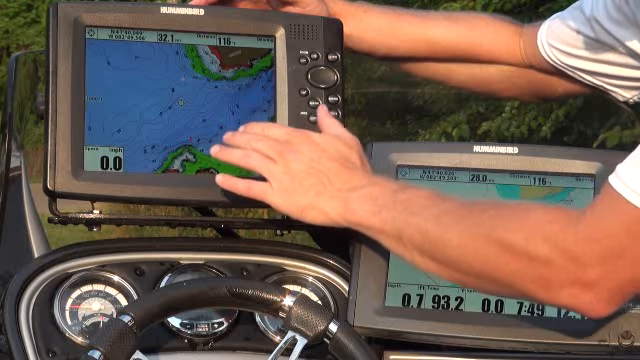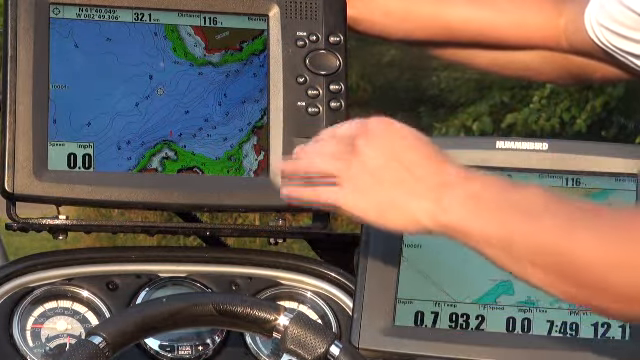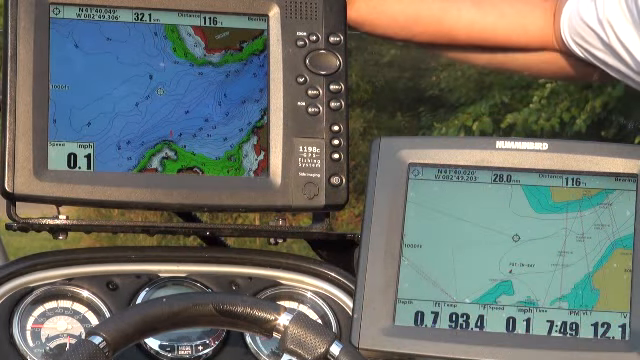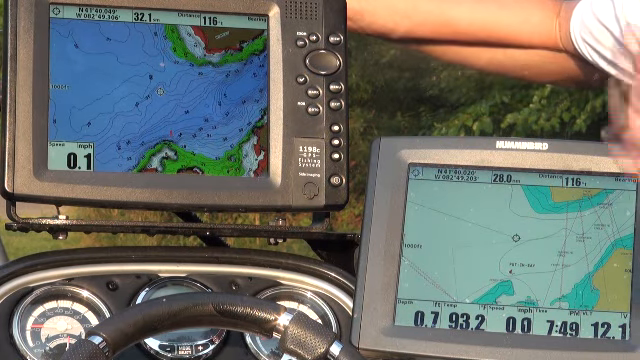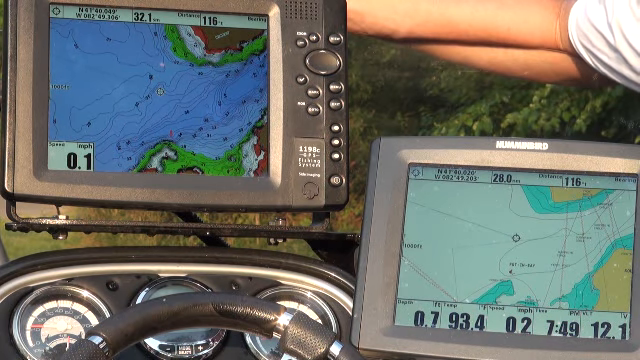Where I have just an absolute ton of contours. It's showing 2 or 3 different holes in here. It's showing all of the contours off of the points. It makes a huge difference in your success. Anywhere you go, it's almost like you fished it for 20 years by simply putting a relatively inexpensive chip into the unit.